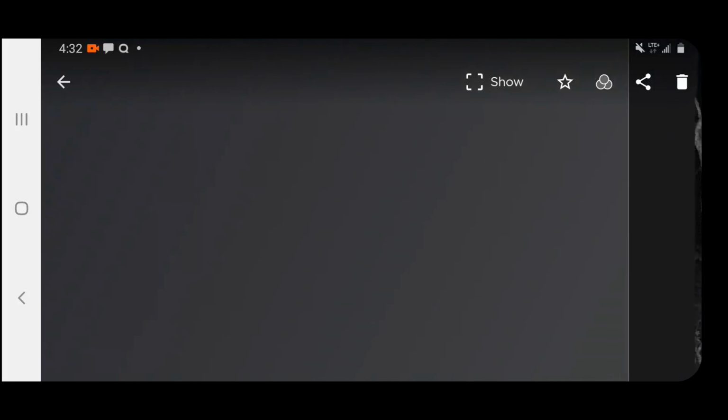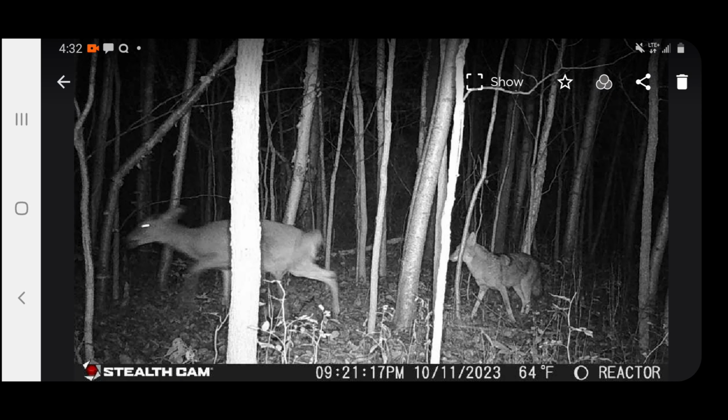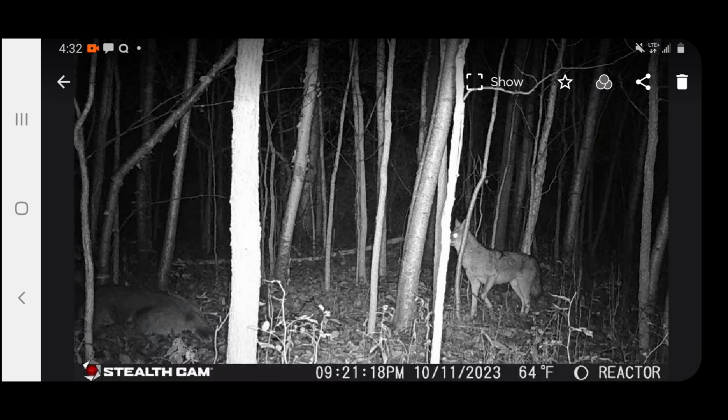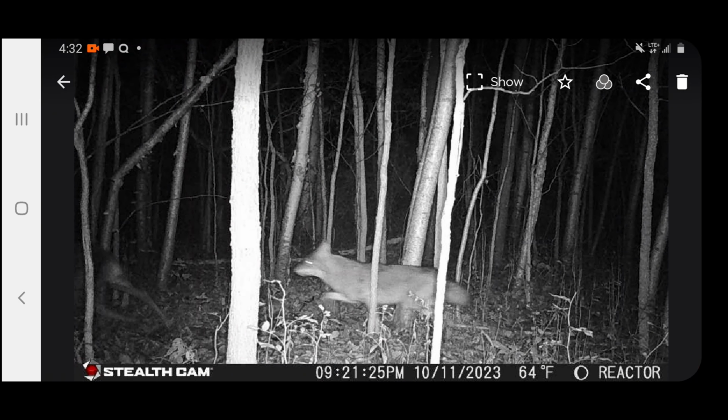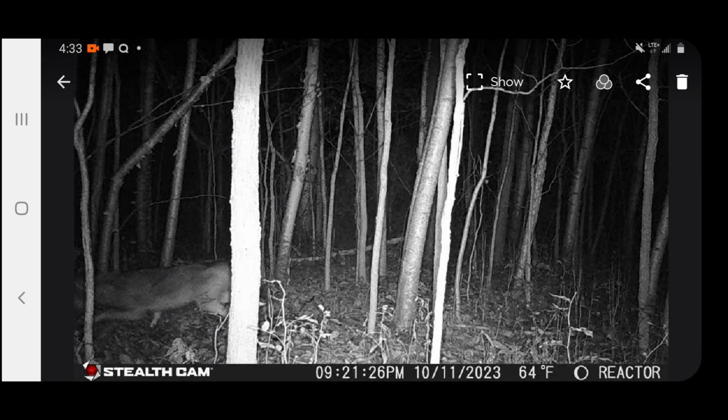Buck gets up, falls again. You can see that back leg a little bit in that one, but it is just torn to shreds. Falls. Jumps back up, and that coyote's on him. All right there.